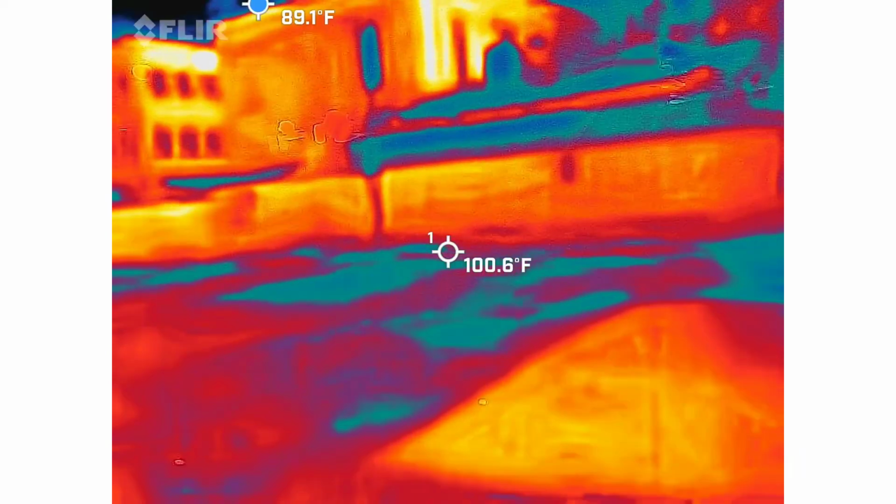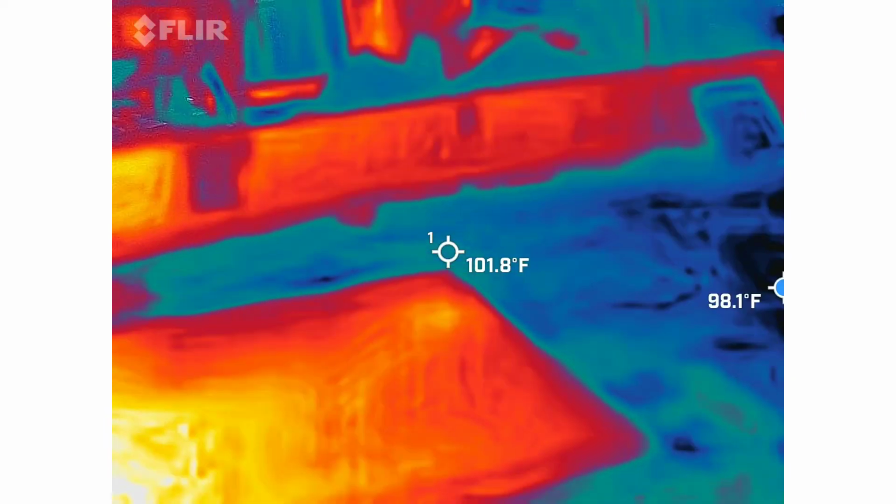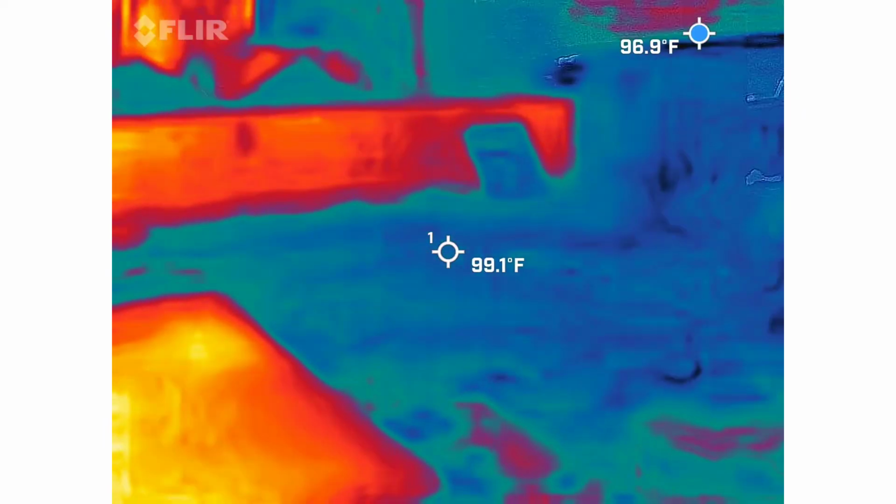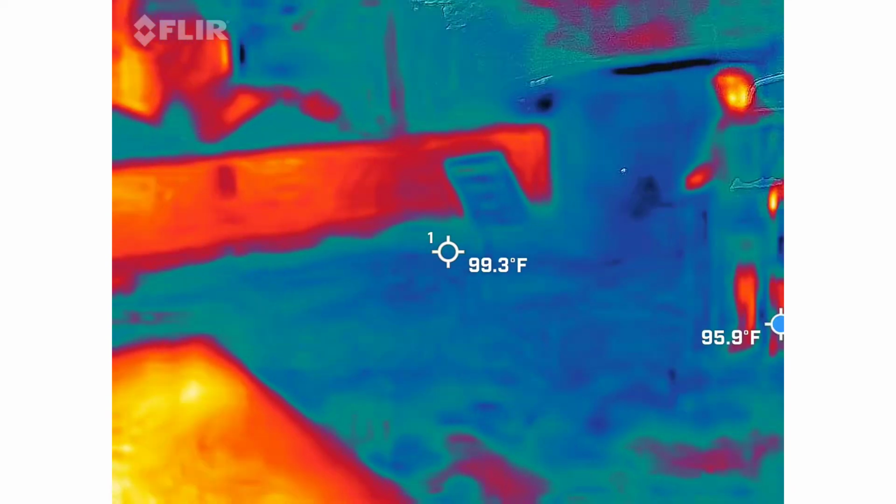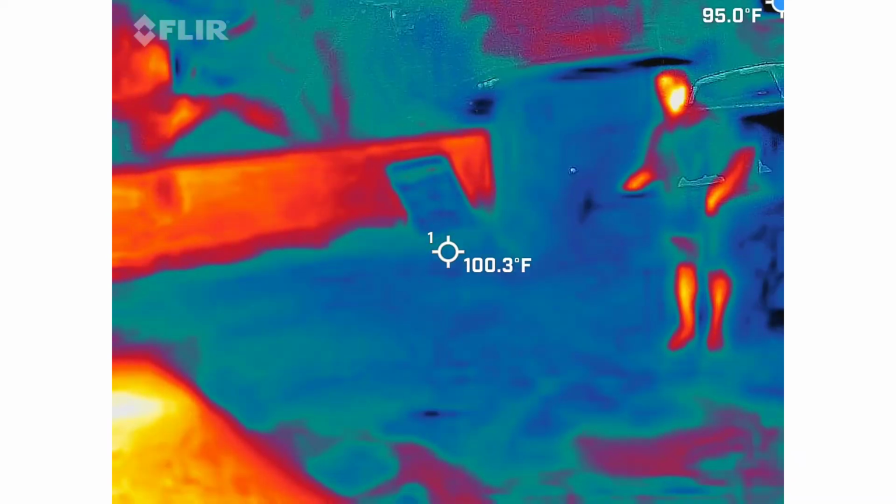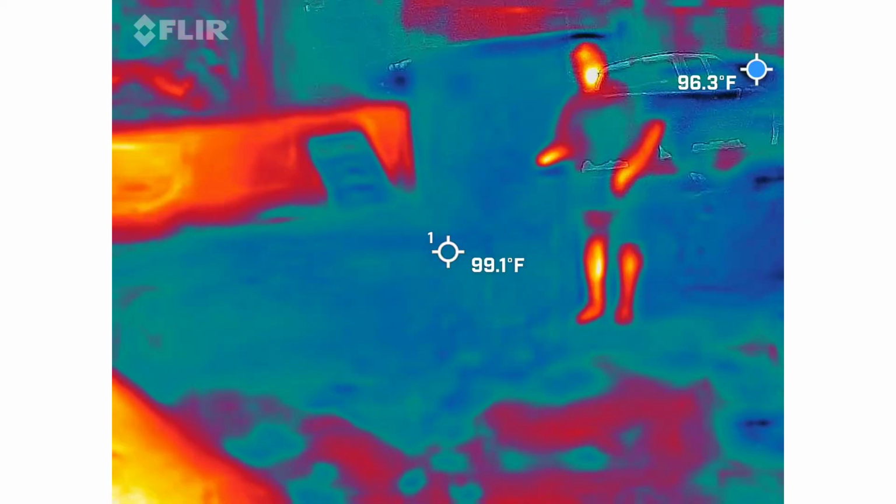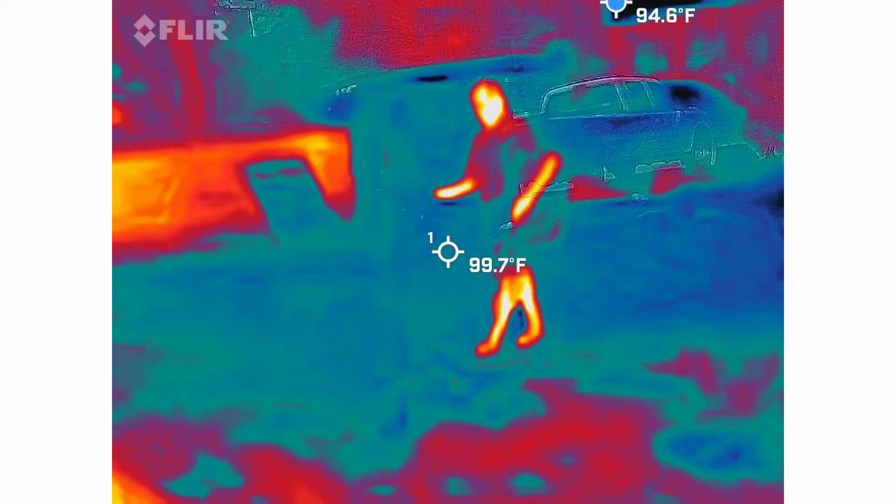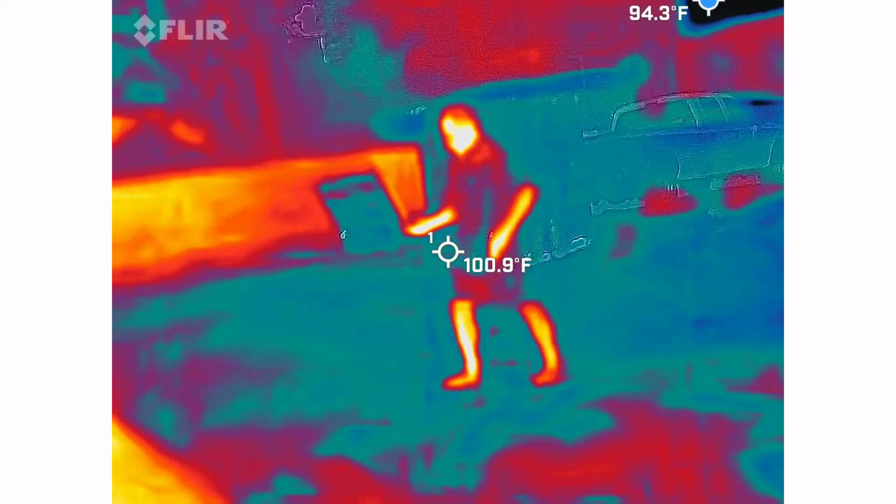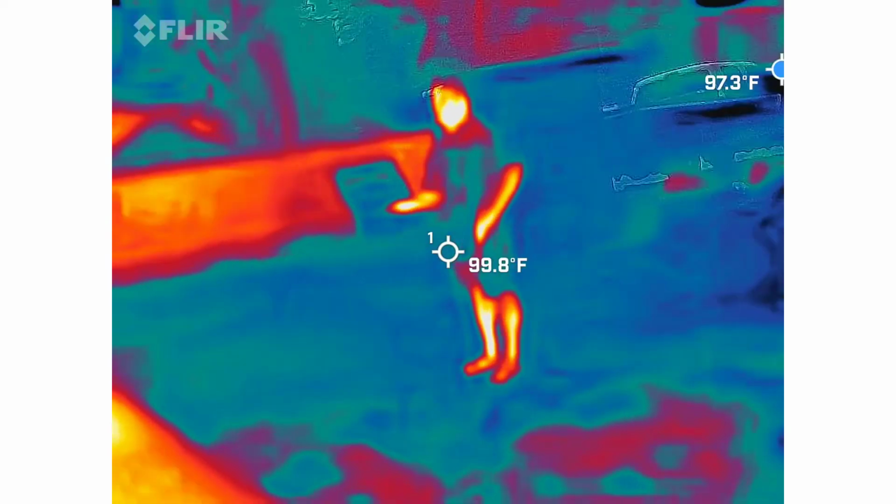What happened at the mansion? Dad, did you get anything? No, it goes off over here quite a bit. Yeah, I turned around here and it's kind of blue over here and then I heard your thing go off.